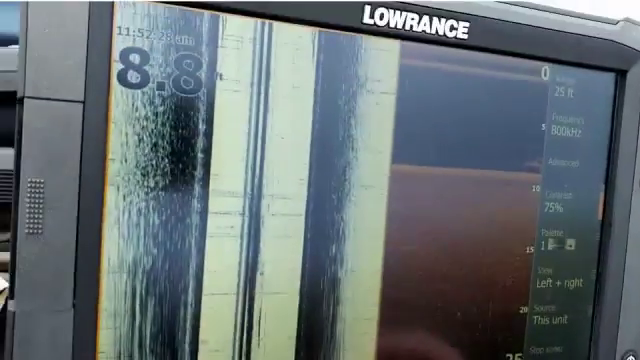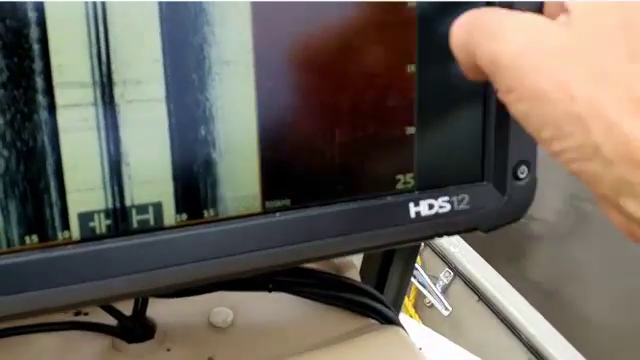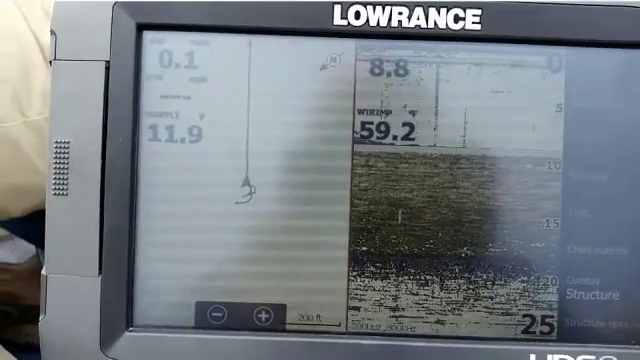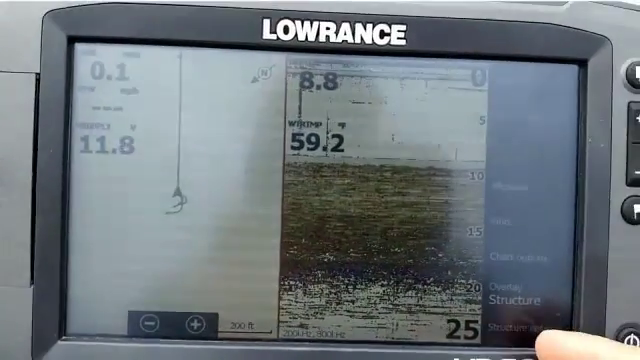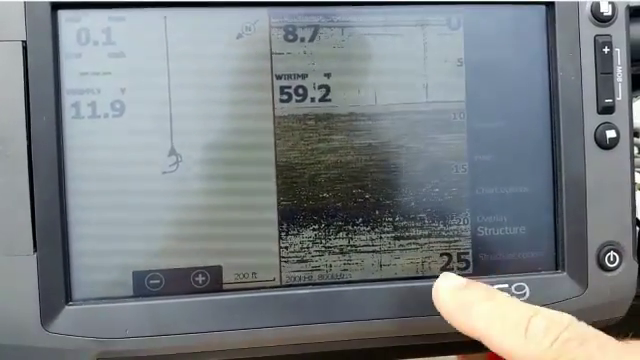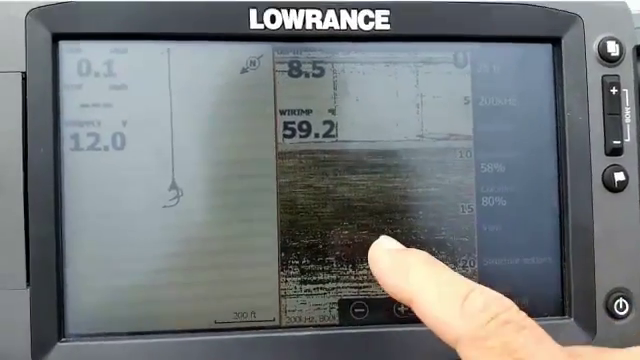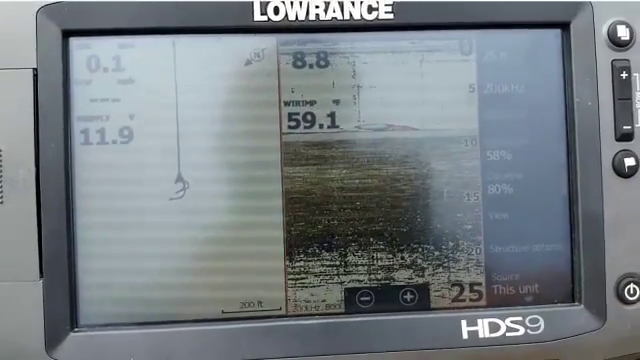Because the LS2 transducer is connected to my HDS 12, I have source connected to this unit, and I hit back. Now on my 9, this is where I have the 2D sonar connected, and I usually split it 50-50. I have the map on one side, and then I have the down scan on the 2D on the other side. And because I want to record the down scan as well from this unit, I have to, when I selected, click on the 2D, and the source would be this unit. You select it the same way as I said before.